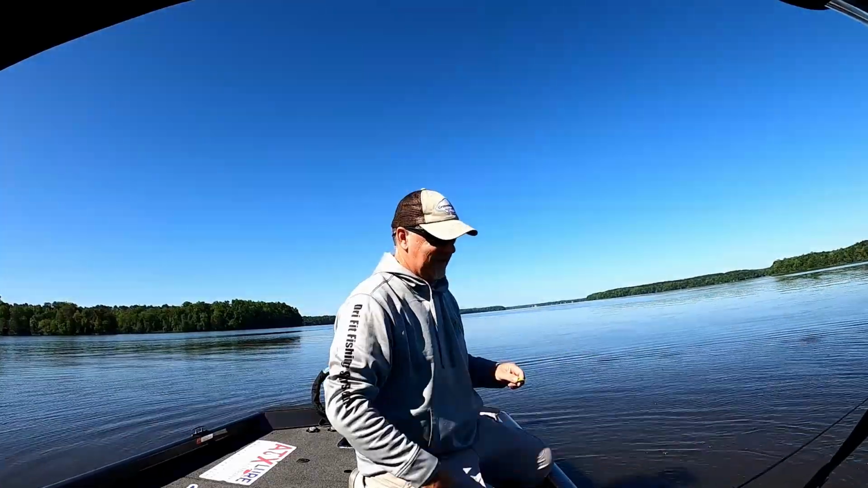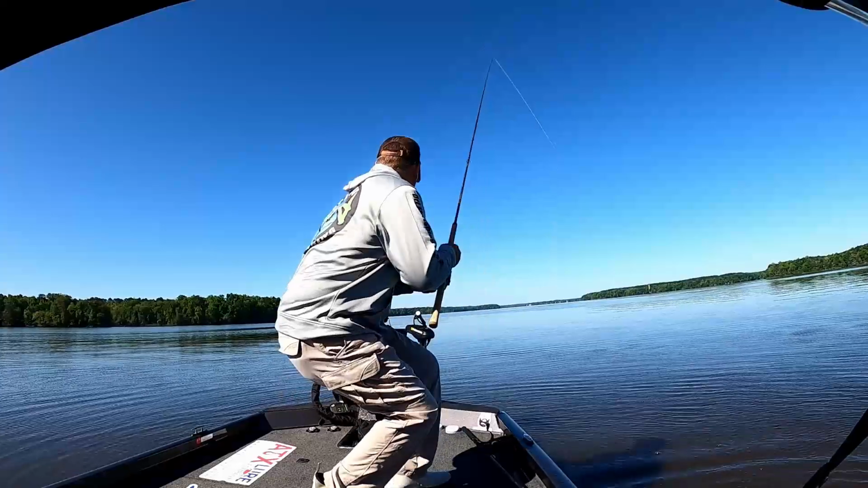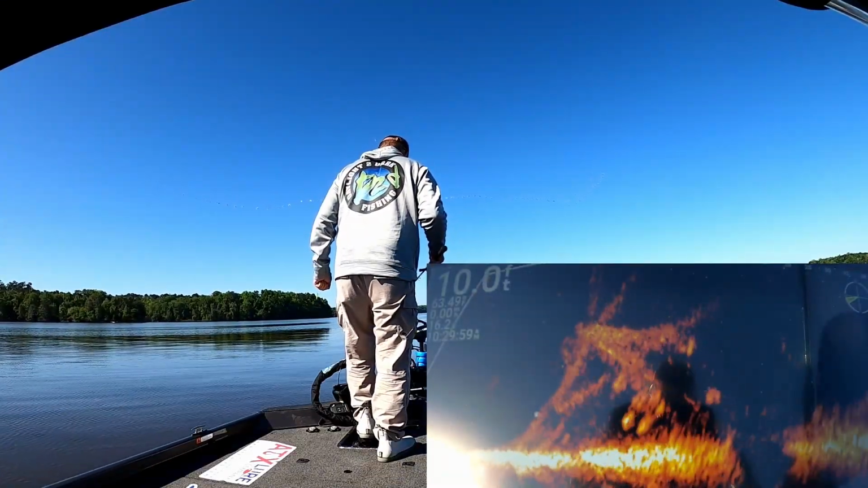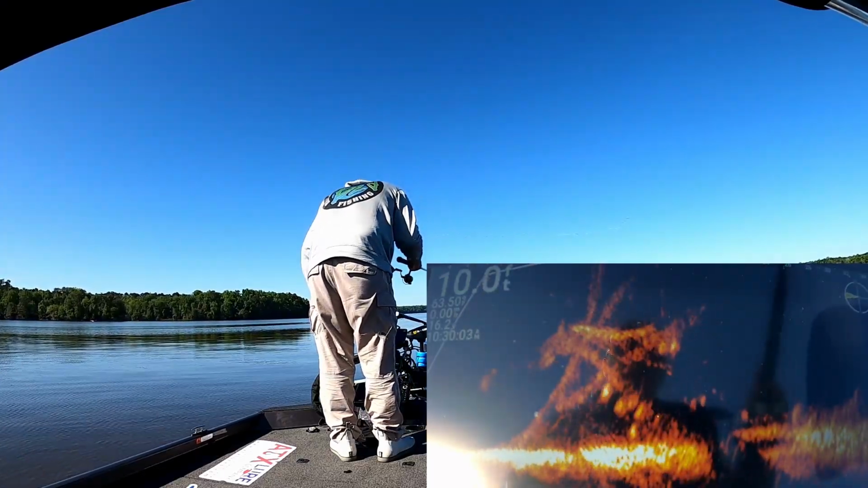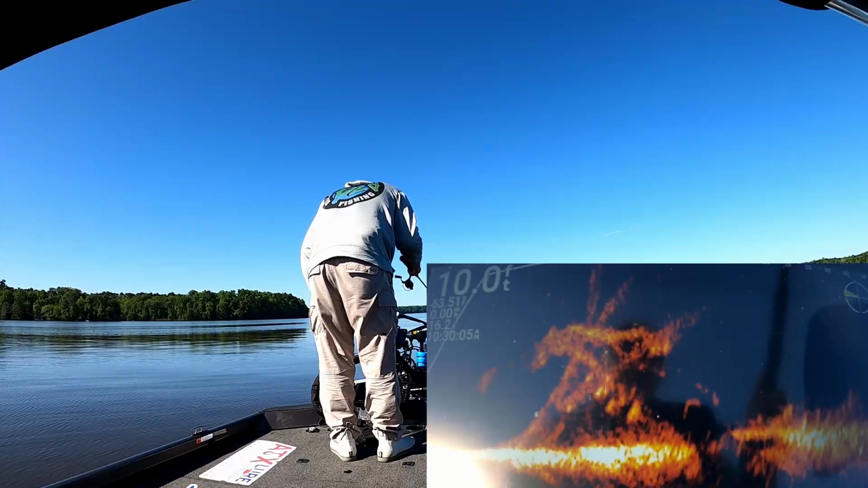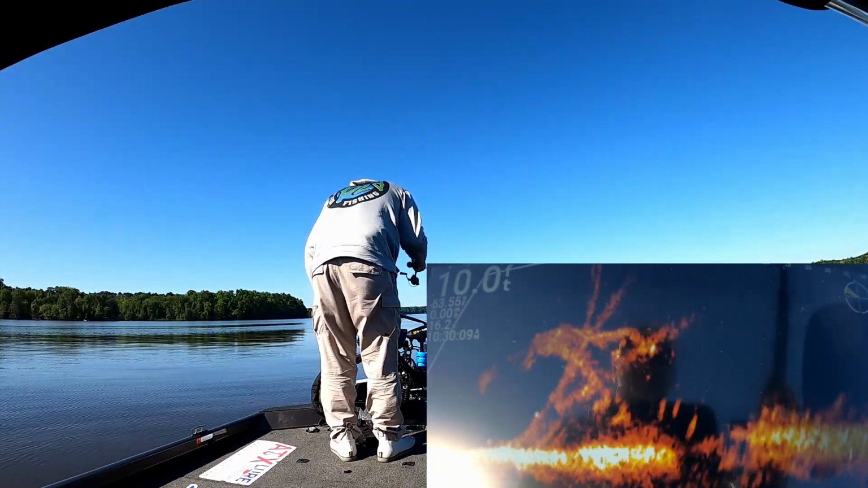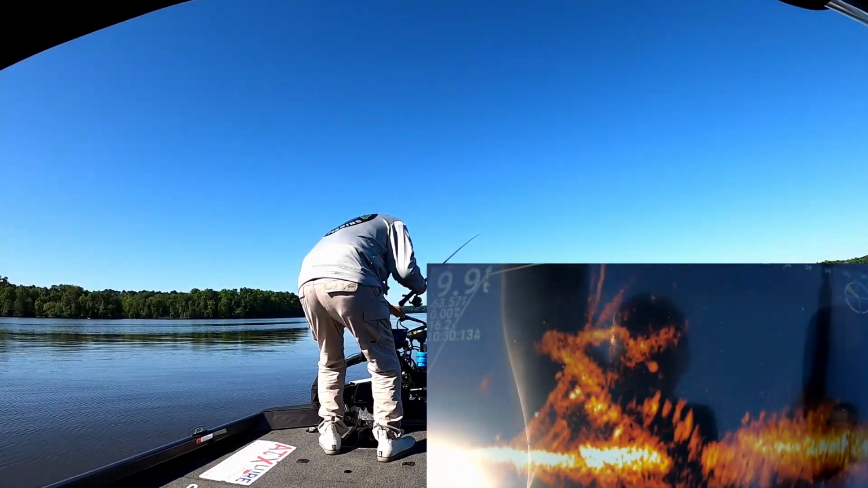Little largemouth bass down there amongst those crappie. Tree.